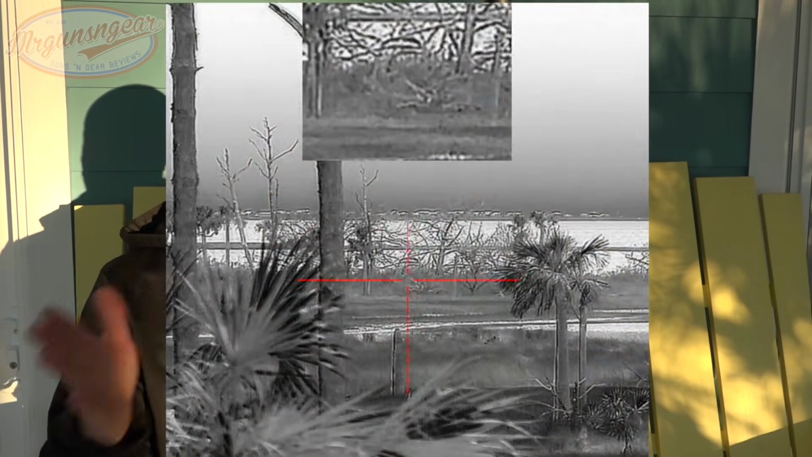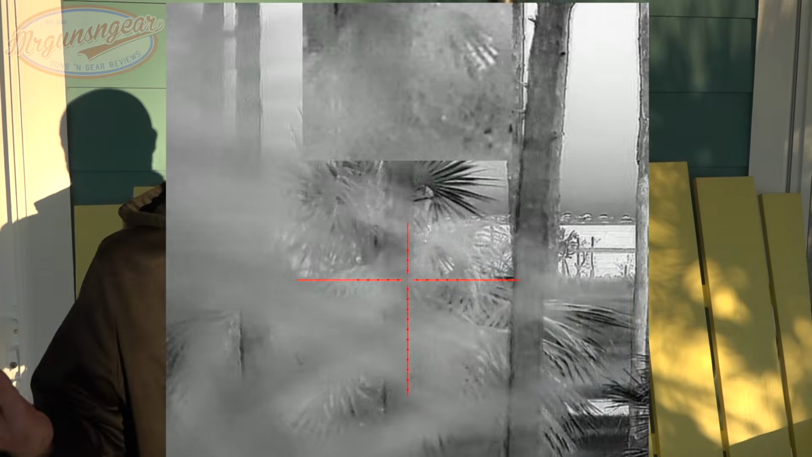However, if you compare it to most of the competitive options out there, you are getting more in just about every way. Typically, like I mentioned earlier, a lot of the things in this price point are going to be a 480 image sensor. A lot of them are going to be 17 micron instead of 12. A lot of them are going to have a slower refresh rate and have more lag when you're scanning back and forth between the images. So for what you get, I think it's very good value for the money.